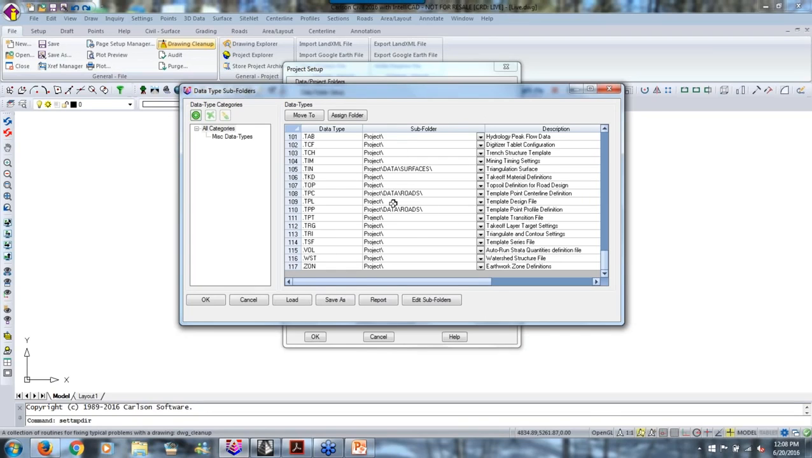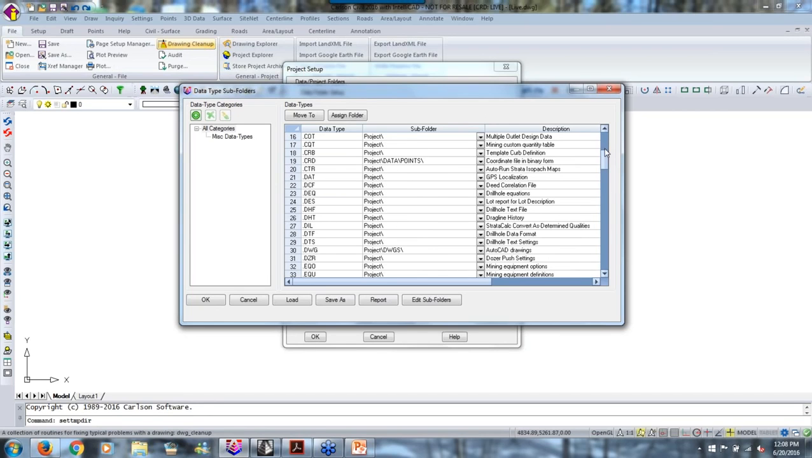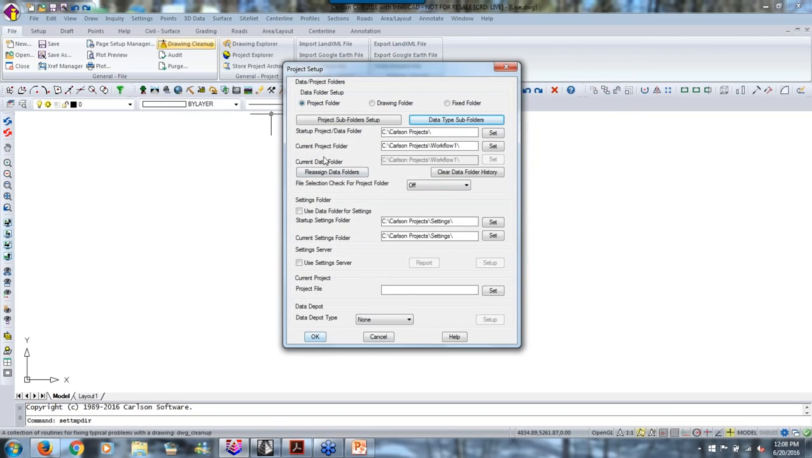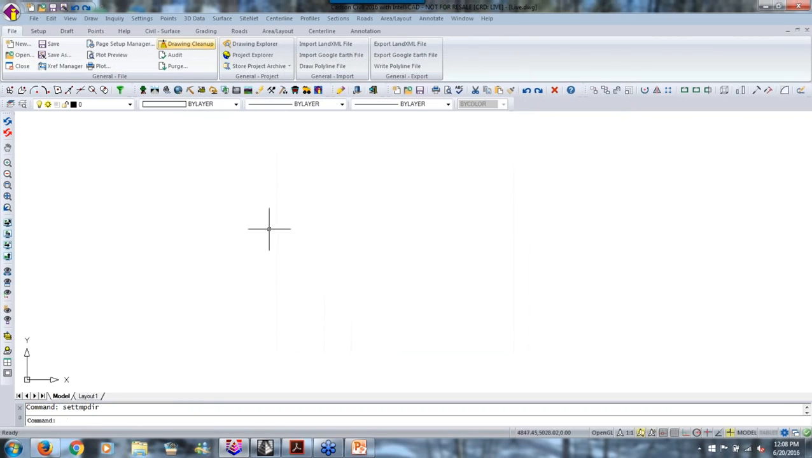And out of the 117 file types, for a typical civil survey you probably only need about a dozen or so. A lot of these are for mining and other disciplines, and if you're not involved in those, you can just ignore them. But anyway, that's what that is. I think it's a cool thing, but it's totally up to you. Some people don't like it, but I think it's useful. But your choice.